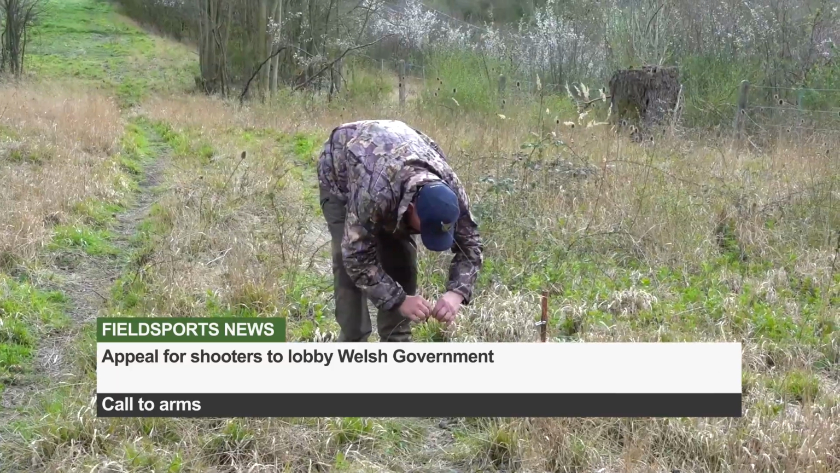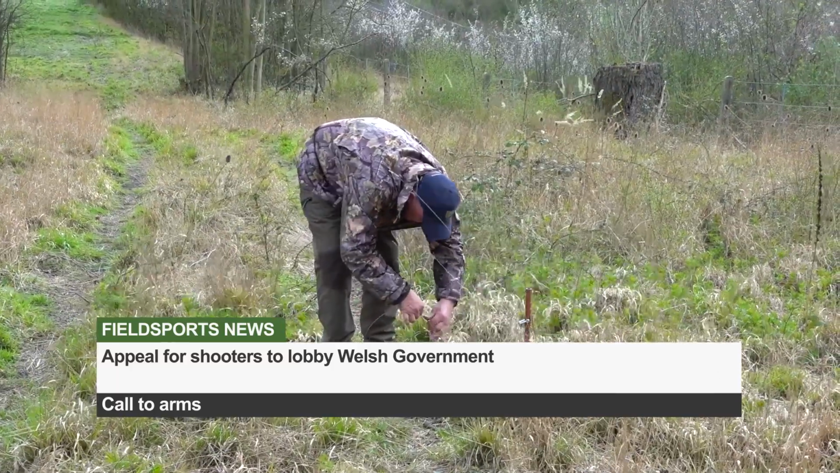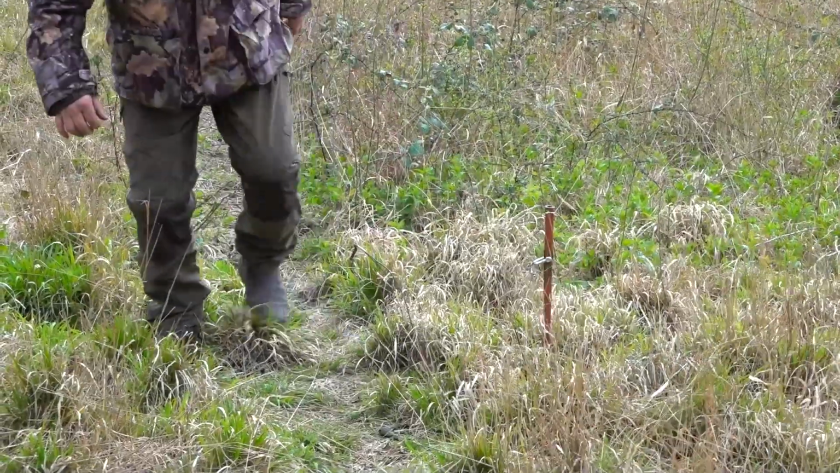Shooters can stop the Welsh Government banning an essential tool that could help save the curlew. Humane cable restraints are due to be banned alongside other types of snares in the Agriculture Bill in July.